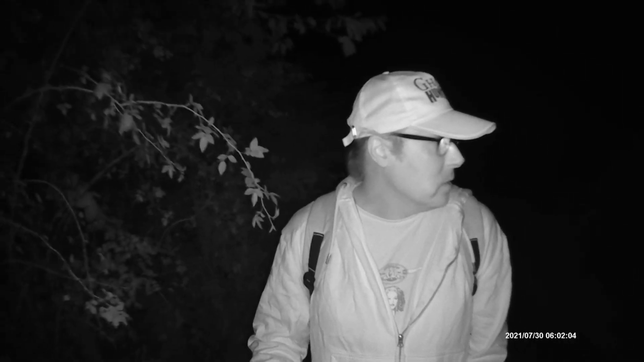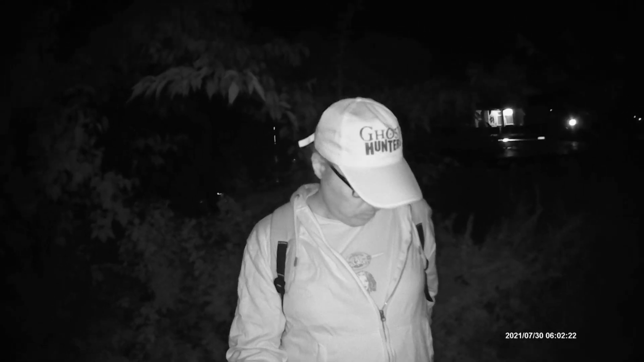Go up here a little bit of the way. There's a little bit of light behind us because it's the housing estate obviously behind us. That's the street with the street lights behind through the trees there. Excuse me, I've got burps of them sandwiches. The old burpity burpities.